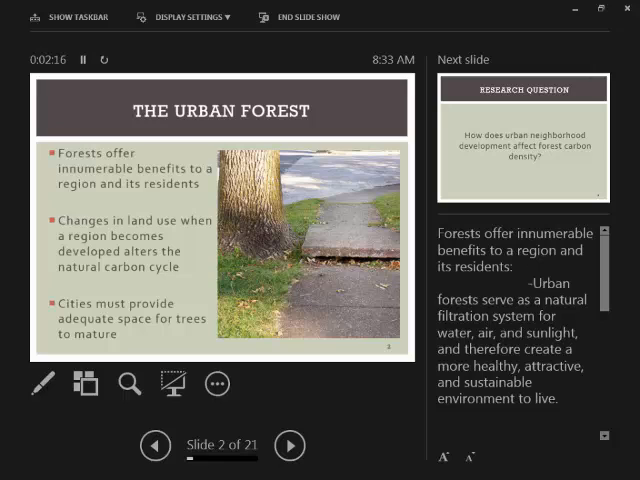This is shown to benefit cities in a lot of ways, but I believe in 2010, Charlotte estimated that they received a $3.25 return for every dollar that they spent on tree care, which is pretty amazing.